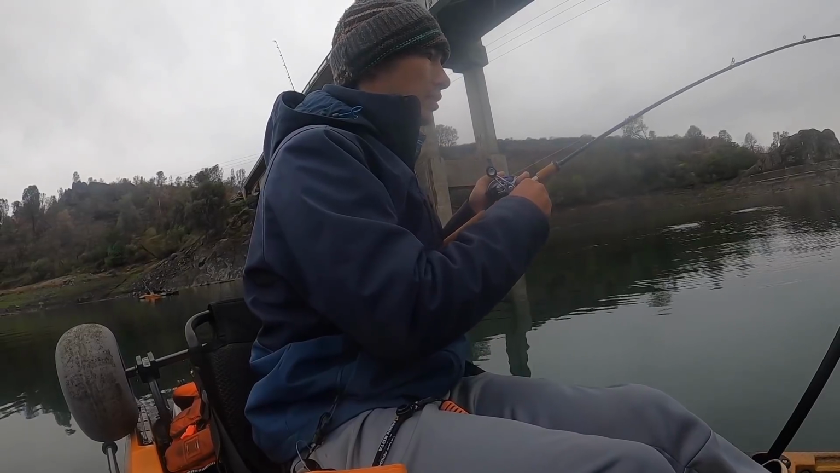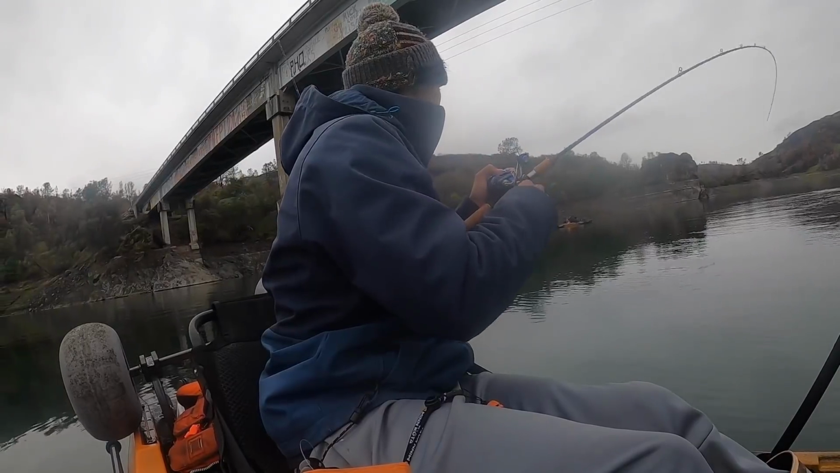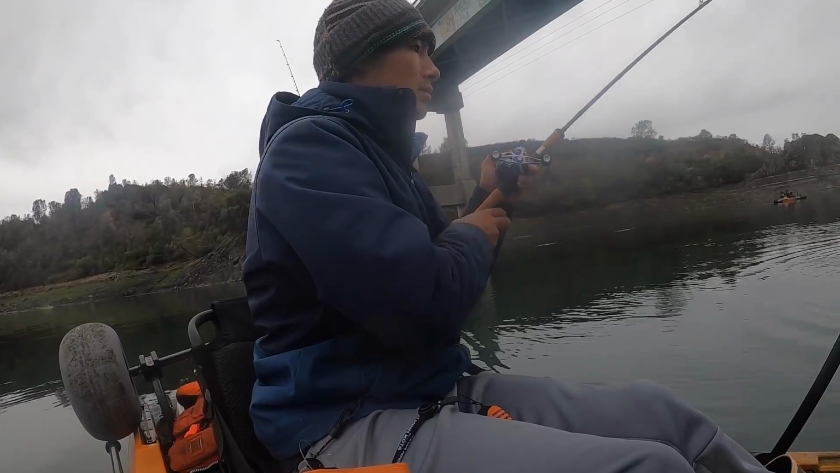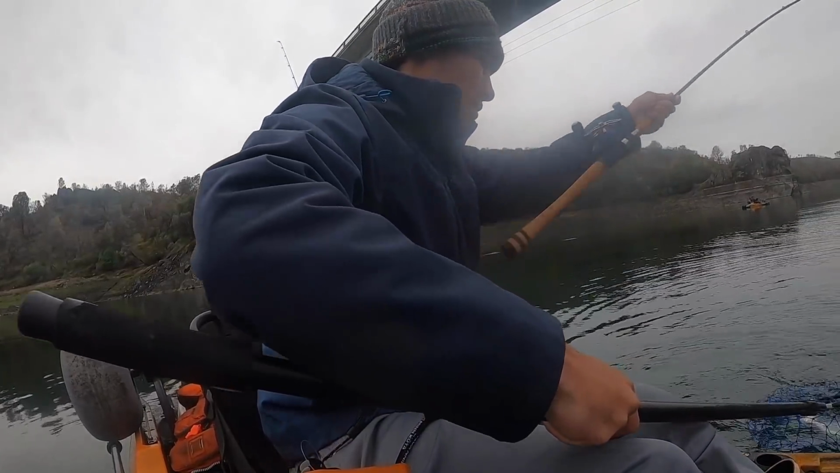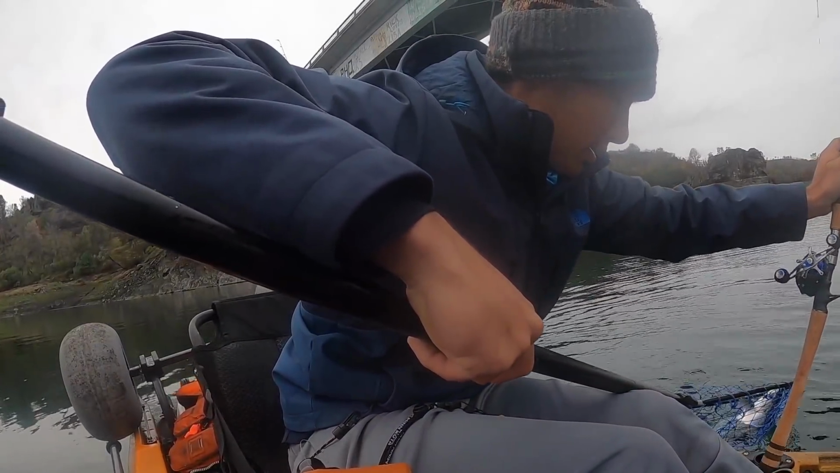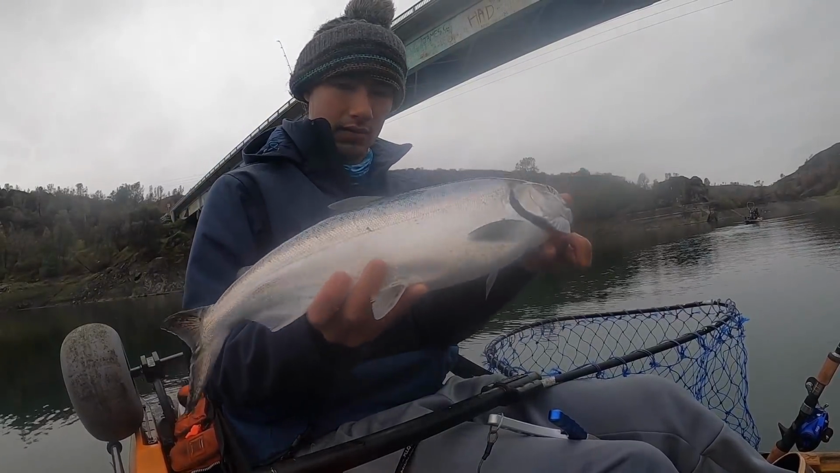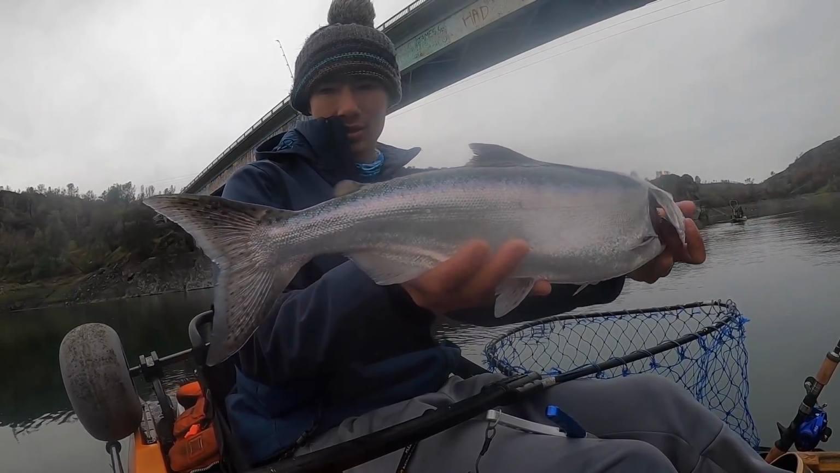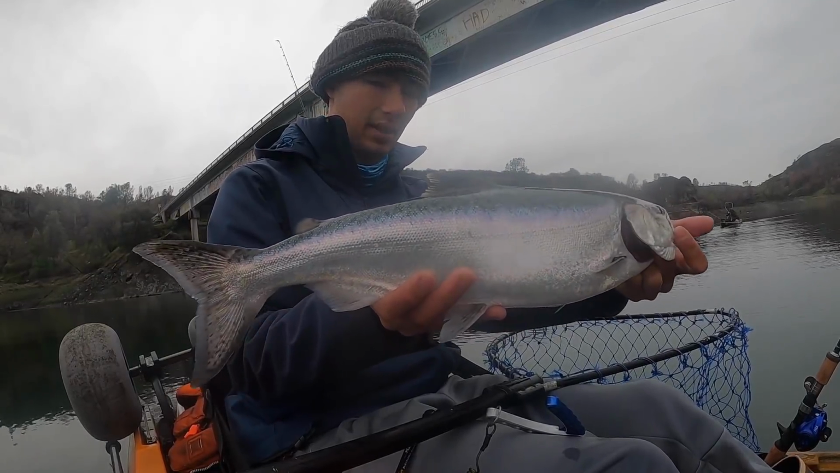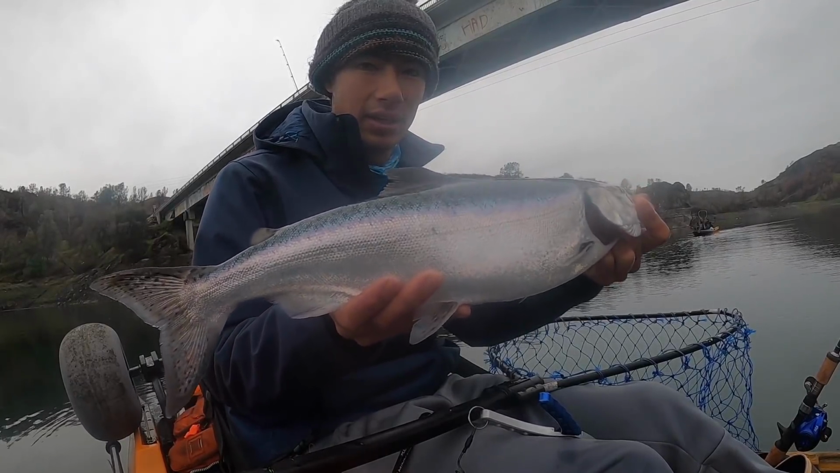Oh man, this one's pulling good. Got some weight to it. Alright, fish in the net. Alright, there's fish number one. Nice little salmon. This is good size, probably like 20 inches or so. Definitely a nice landlocked king on the troll. But now that I figured out where they are in the troll, let's try and get them mooching again.